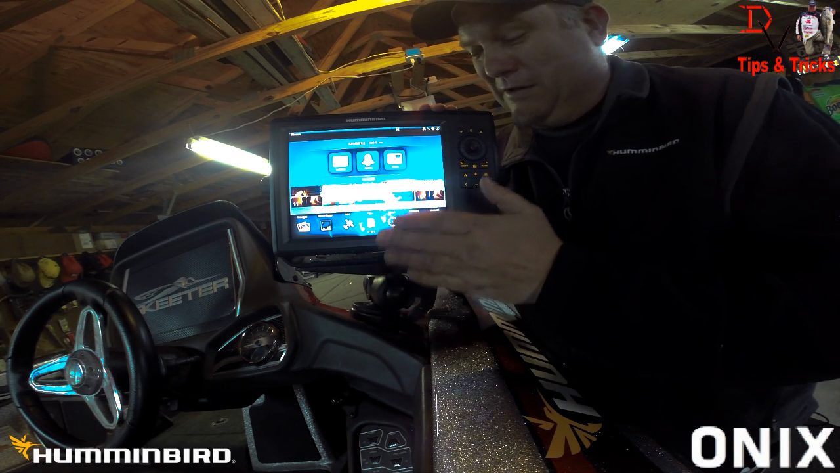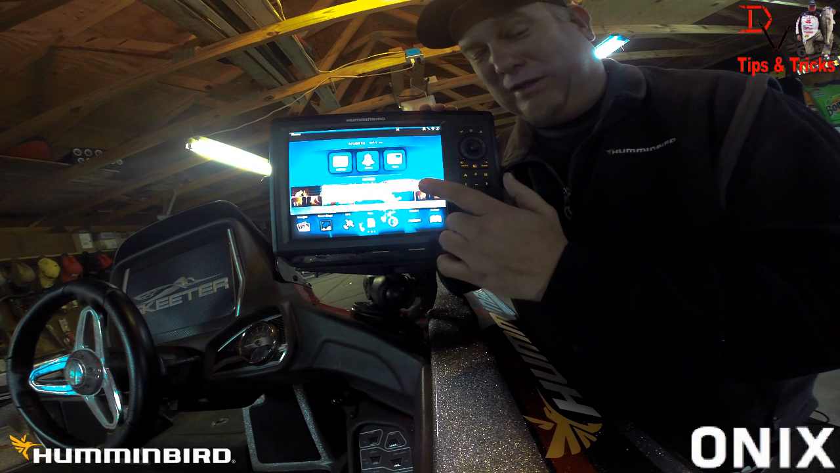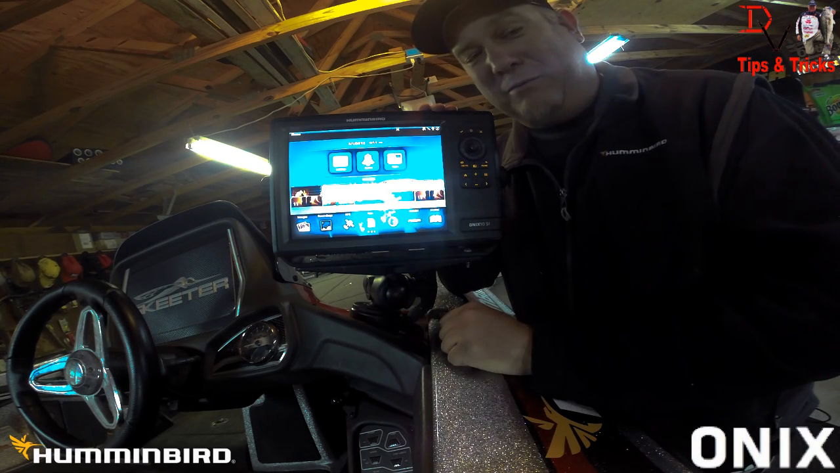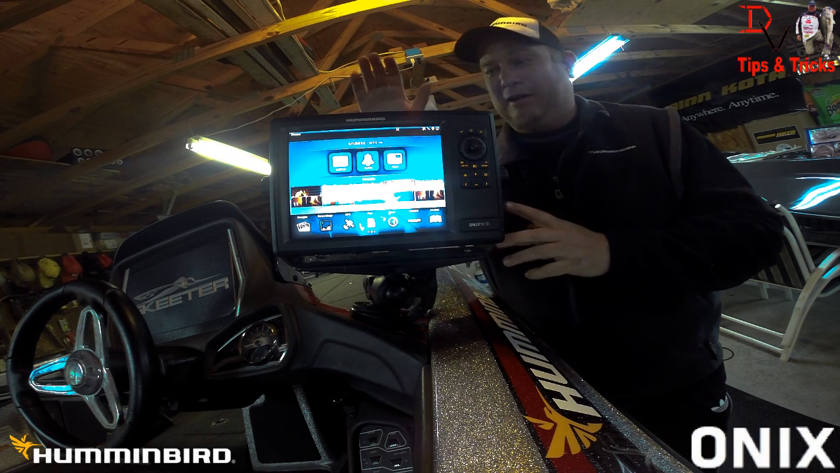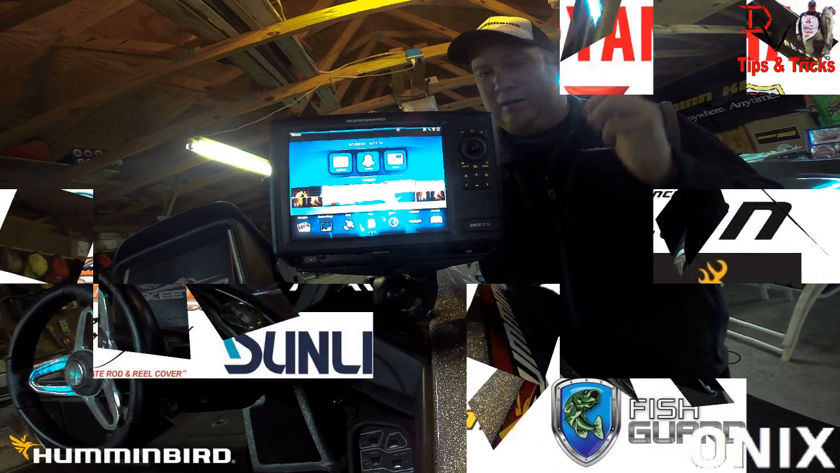You'll never find another unit so far that I've seen that can produce the clarity and the details of the sonar system in this unit. I hope that helped you learn a little bit more about the Humminbird ONIX. Check it out. Get one on your boat and go out there and enjoy the added detail and the clarity and the simplicity of this unit. Set it up and go fish.